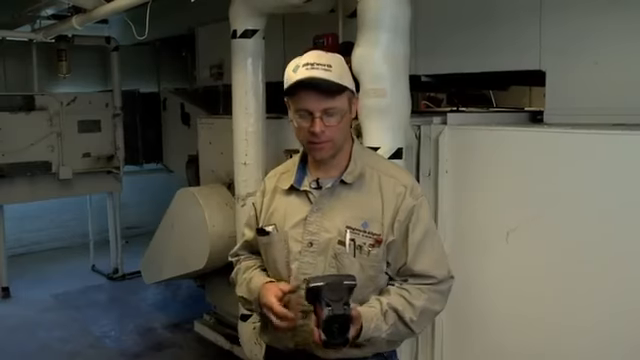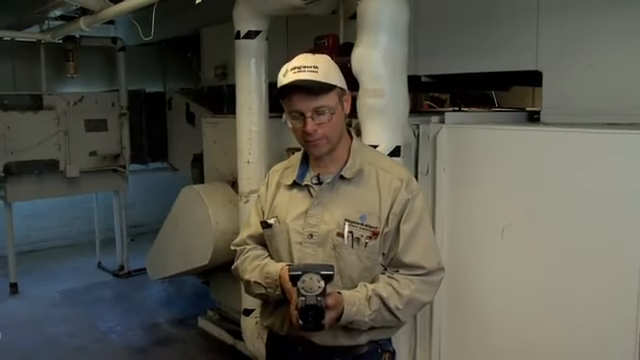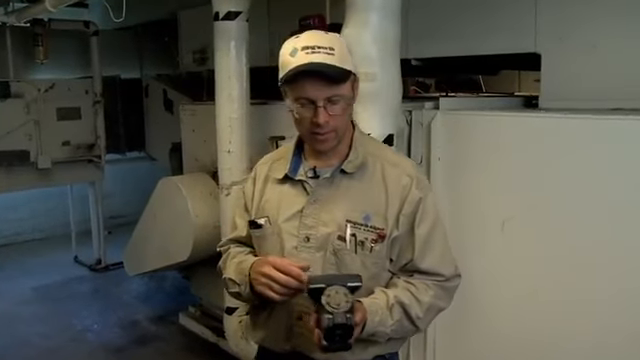Hi, I'm an HVAC technician. Today I'm going to be doing a preventive maintenance check on an air handler that's got a chilled water coil. It's got fan motors, it's got bearings. I'm going to be using this thermal imaging gun. It actually gives me a much broader look at the entire system than just using a thermometer or a temperature gun. With this item I can look at many things at once.